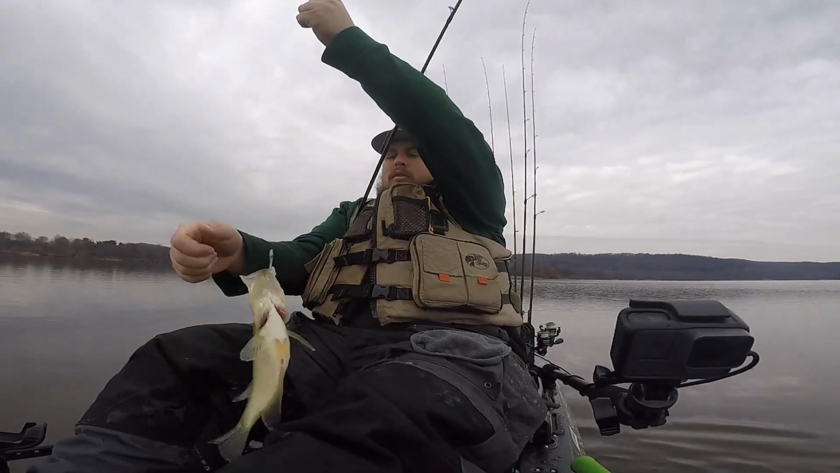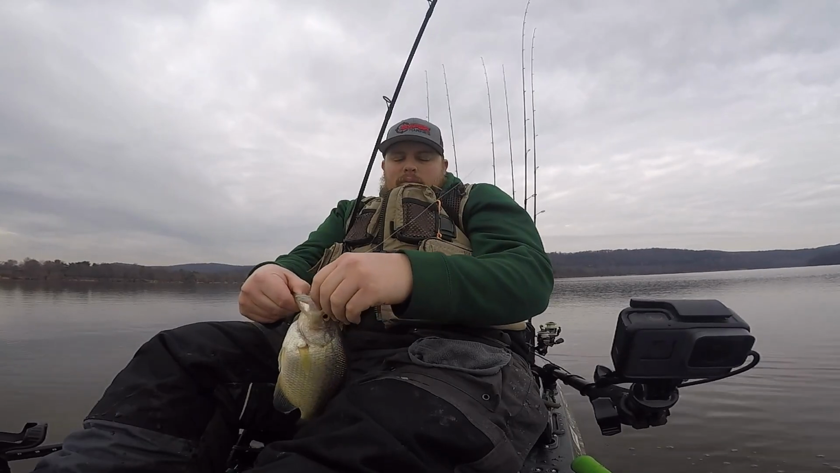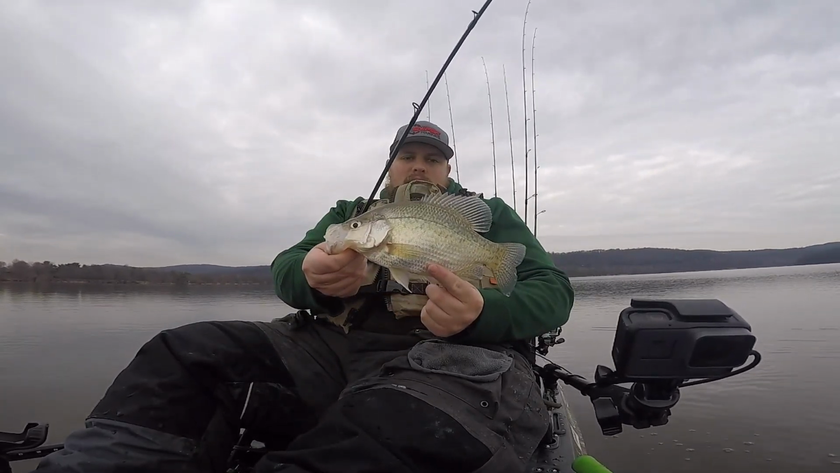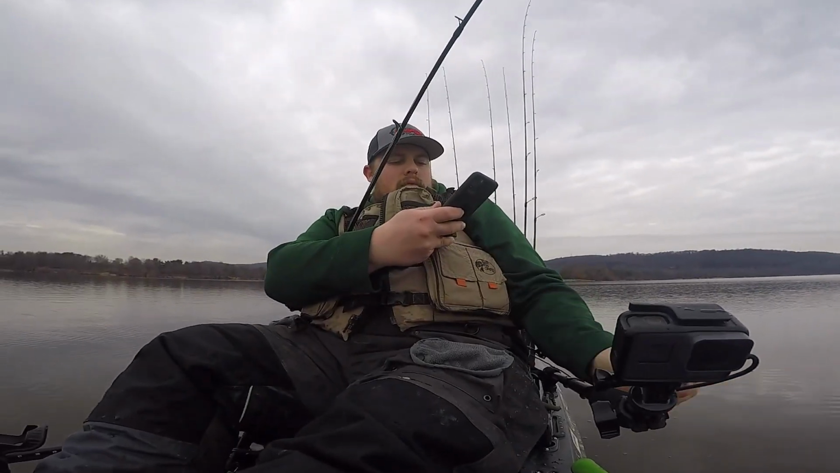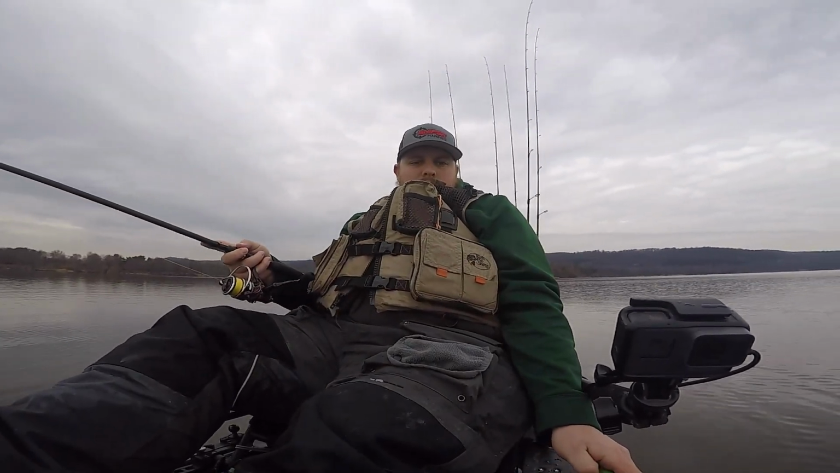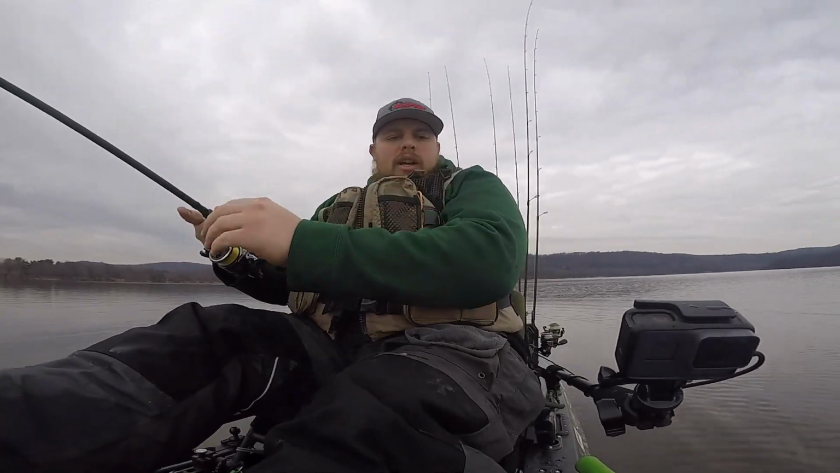There we go. Crappie number 4 or 5. Now we're out in deep water. Another one. I'm gonna take a little picture and let him go. Bunch of more bigs in here. That one looks really big. If it's a crappie, it's a big one. I can't really tell though.